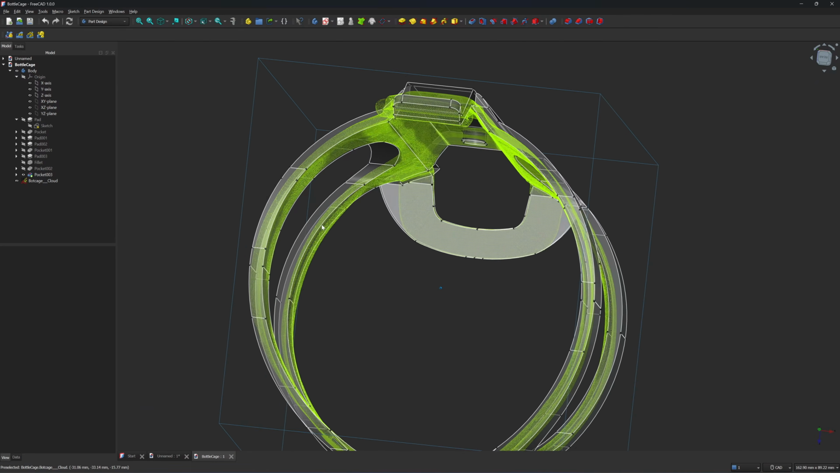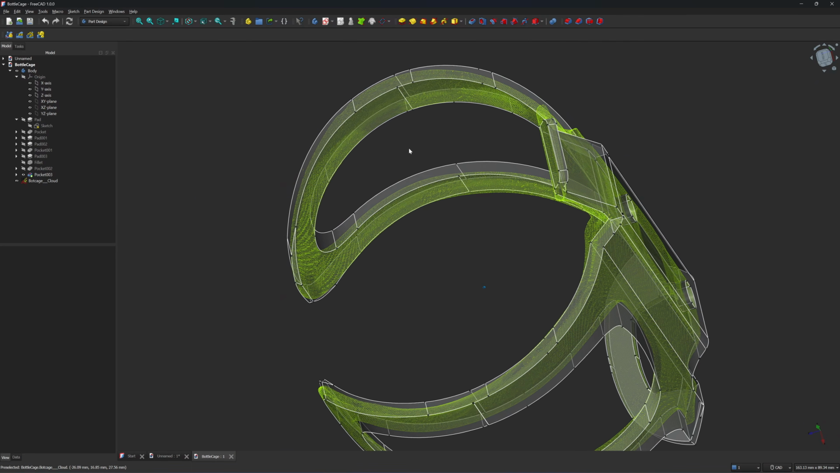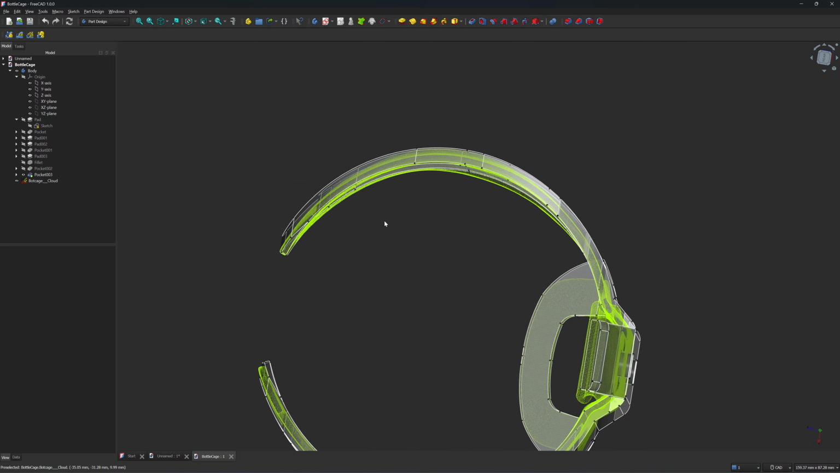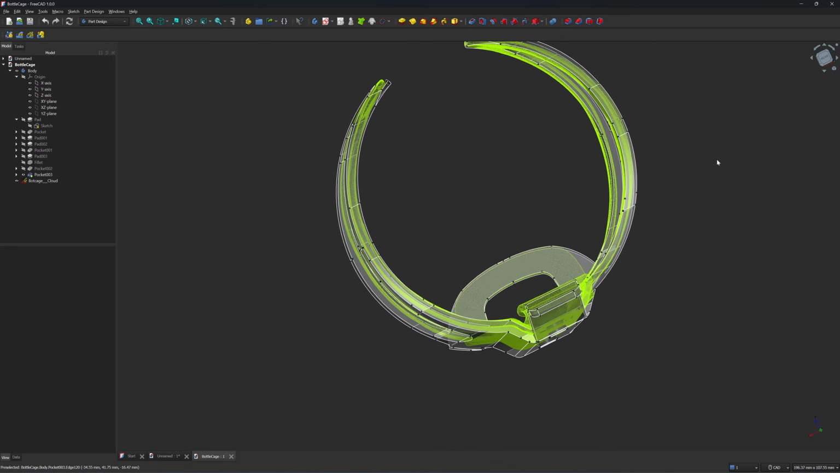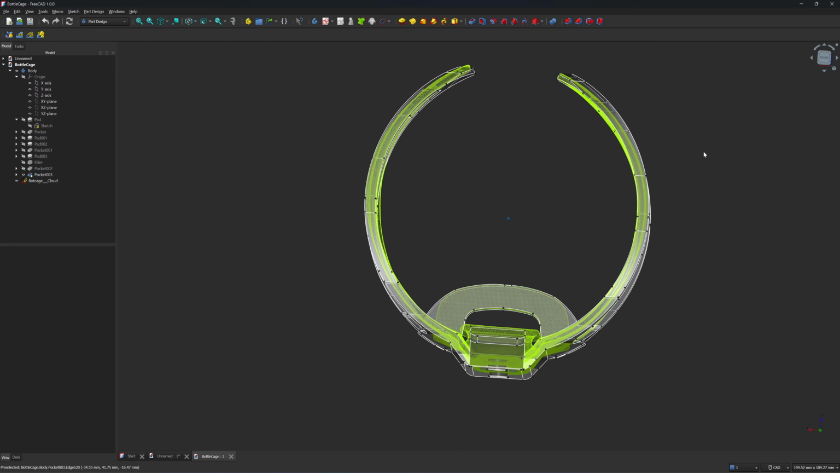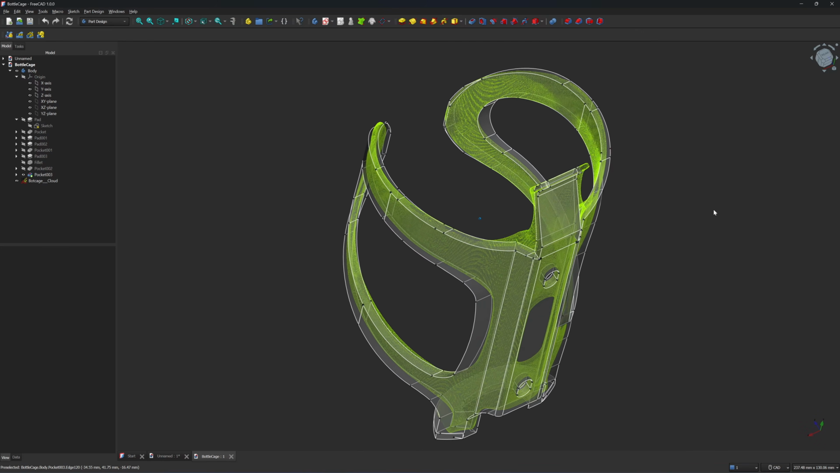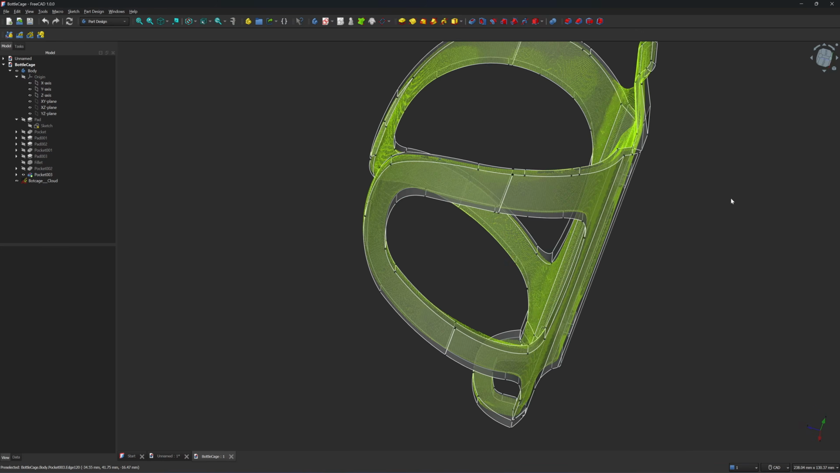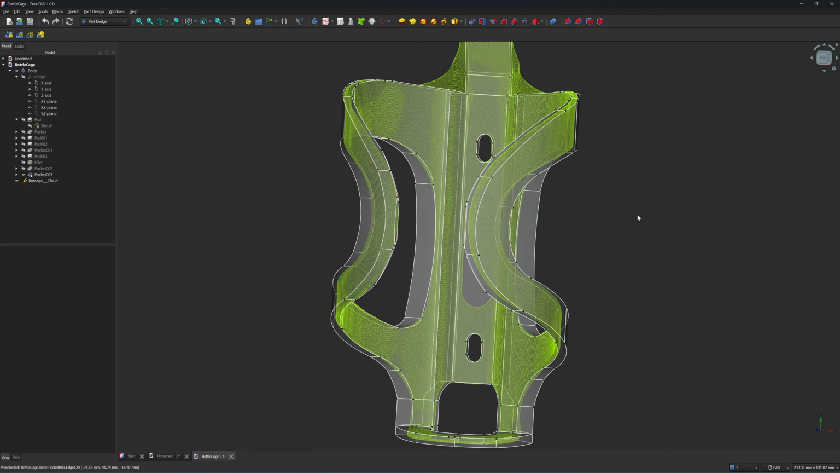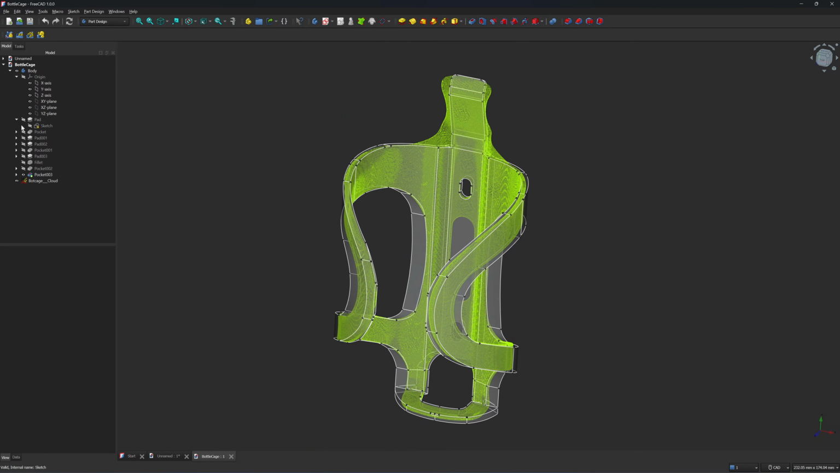And also the inner side of the cage will be the part that touches the bottle, so it has to be precise. I have increased the thickness of the bottle cage from 1.6 millimeters to 3 millimeters because I'm going to print it with an FDM printer. 1.6 millimeters is too thin. Okay, so let's start with the first step.